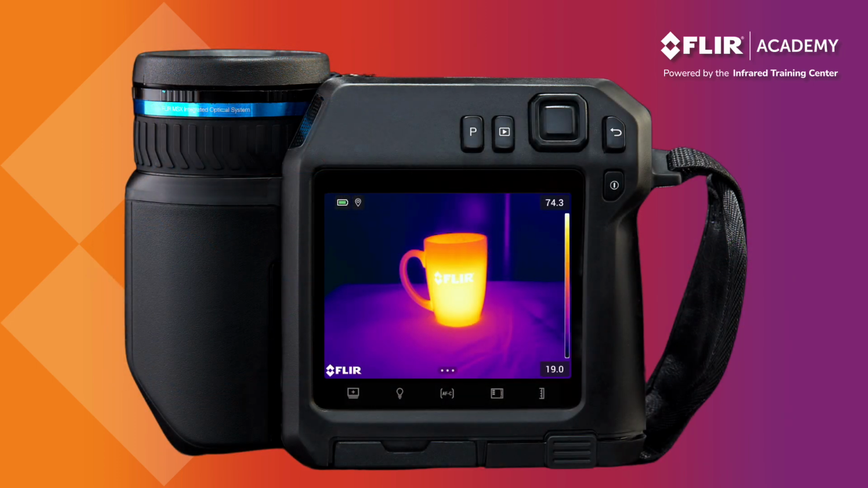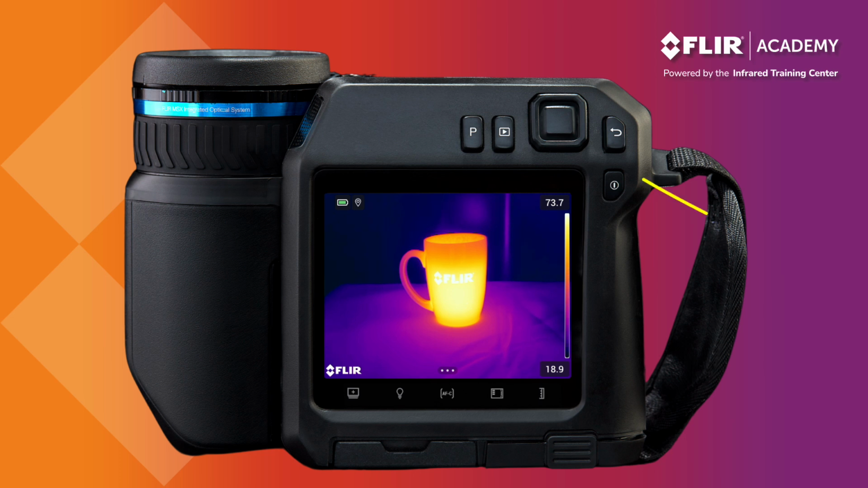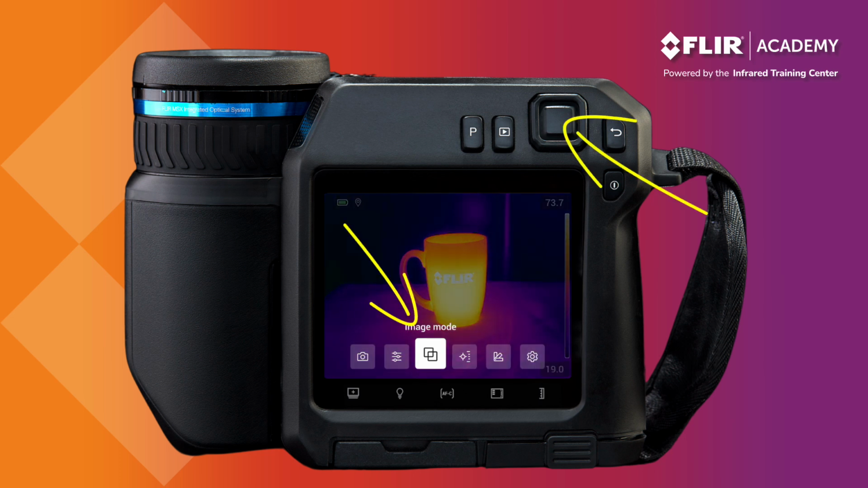Next, let's talk about the control buttons found on the thermal imager. On the back of the camera, besides the power button, there's also the back button, which backs you out of any on-screen menu or selected option. The navigation pad, with its center push button, is used to navigate around the main menu, highlighting the various options. Pressing on the center button opens the main menu. This also selects whatever you have highlighted on the screen.